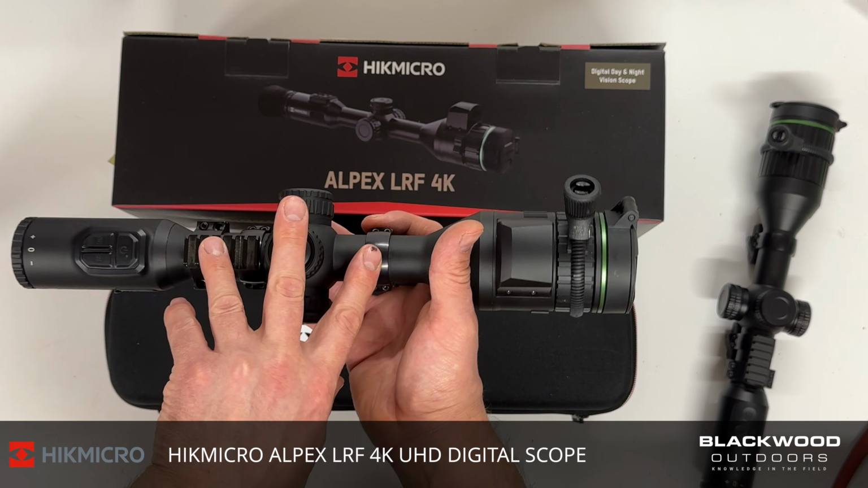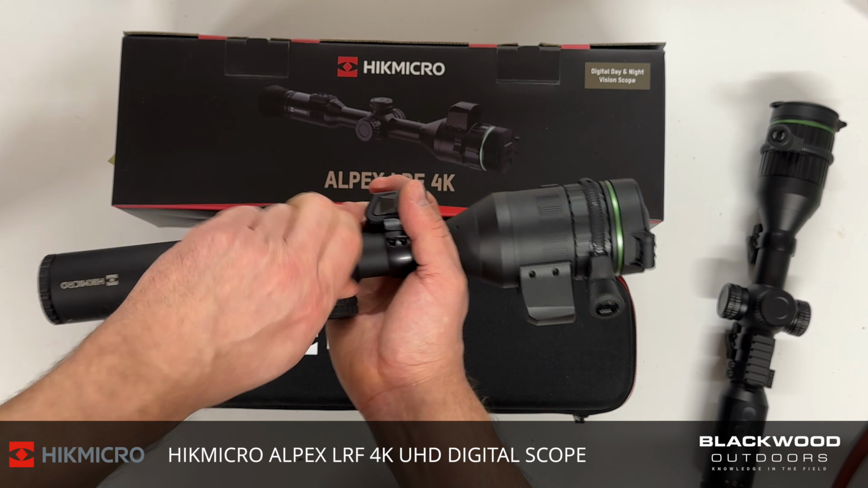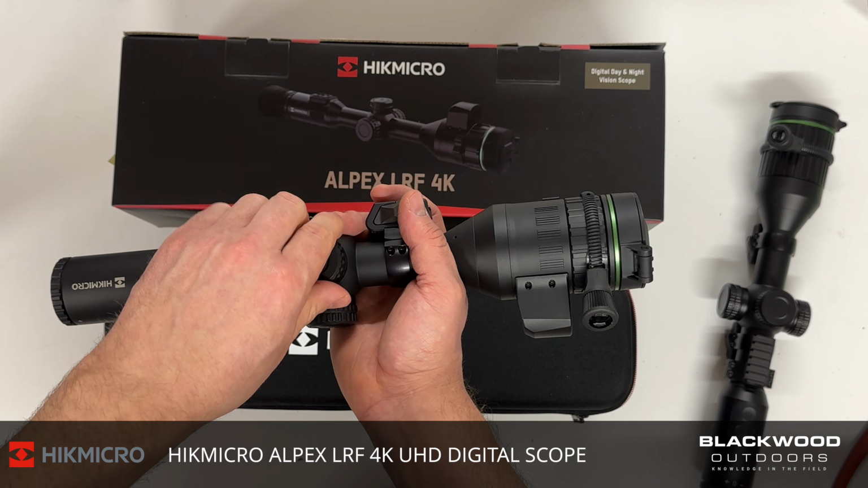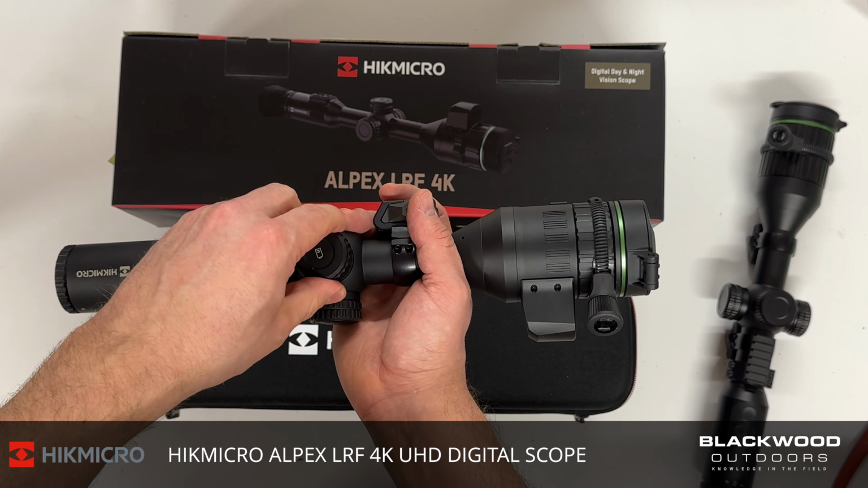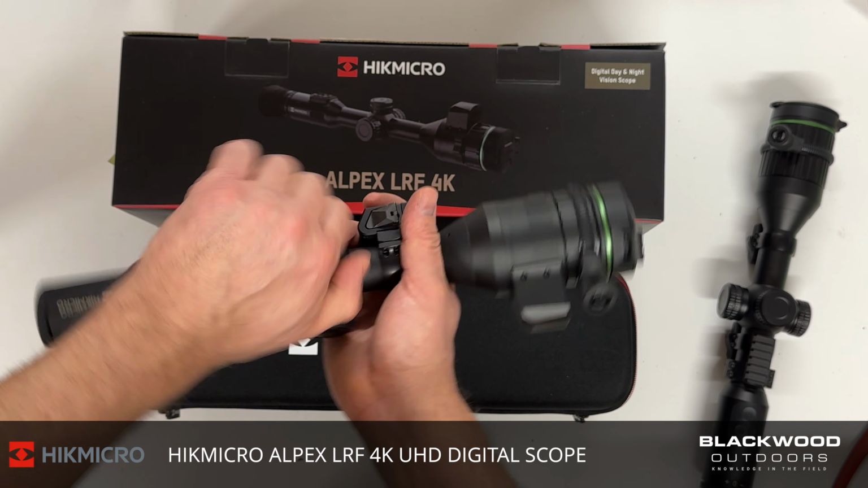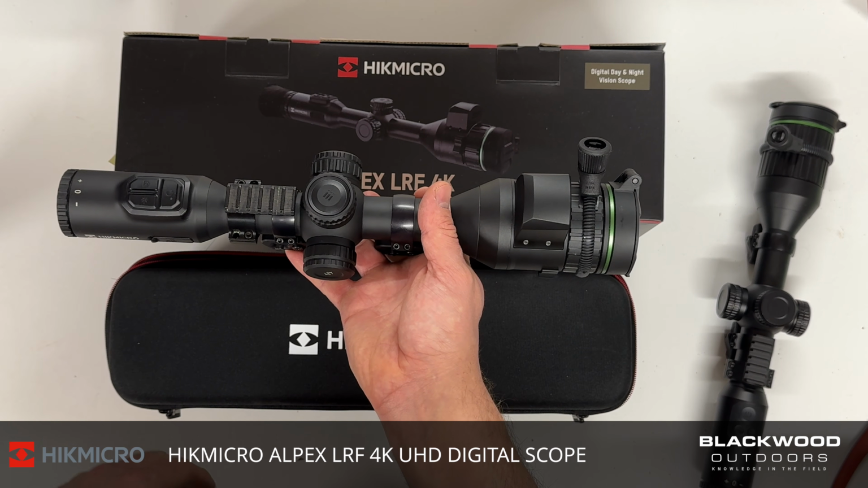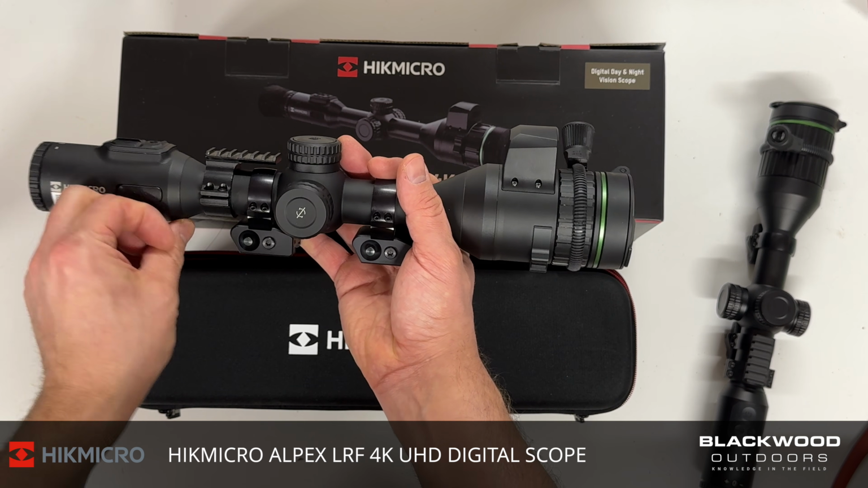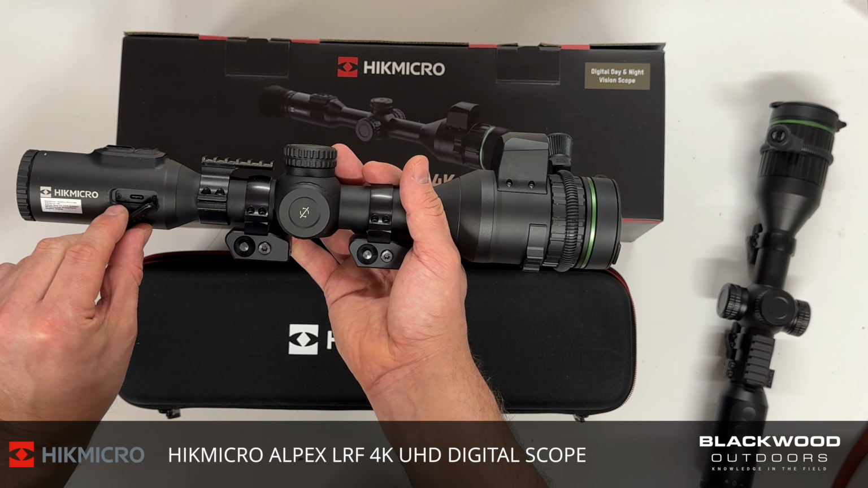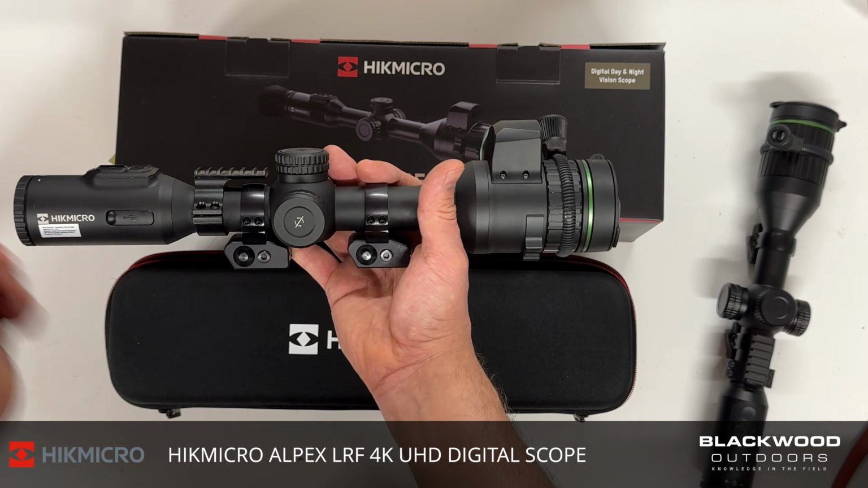You do have 2 dual batteries within here, and you also now have the option for a 18650. It's got a really long runtime. 18650 can just get popped in there and it gives you extended runtime. If you do forget to charge a unit, you've then got the option to just pop a 18650 in, and it's not going to kill your night if you haven't previously charged it. Like I say, you can charge that from the USB-C there, or you can download data. If you're charging, there is a power indicator there to show you it's charging, like a green or red LED.